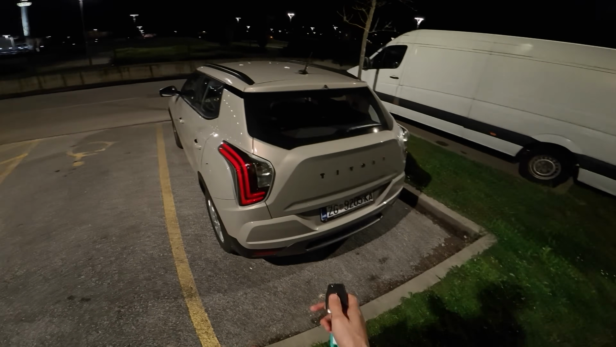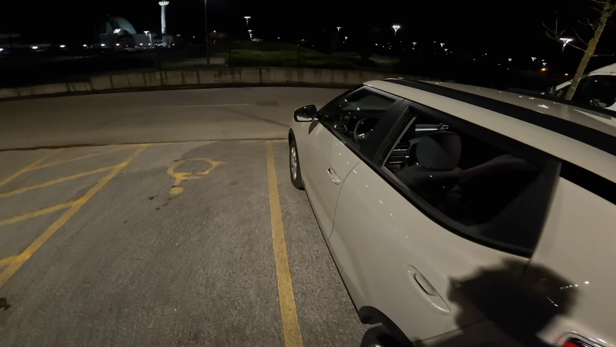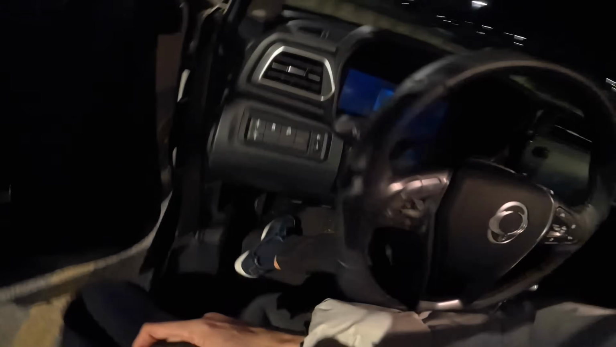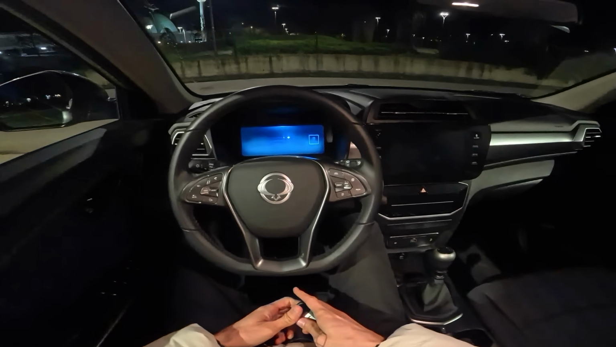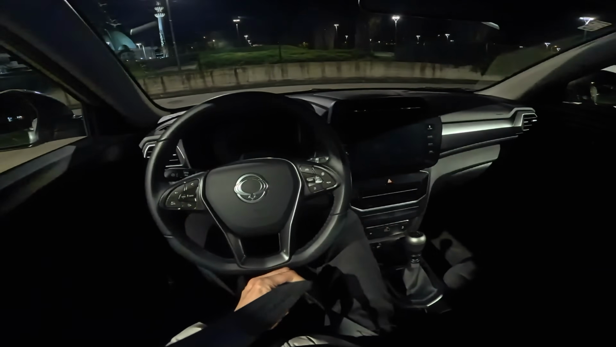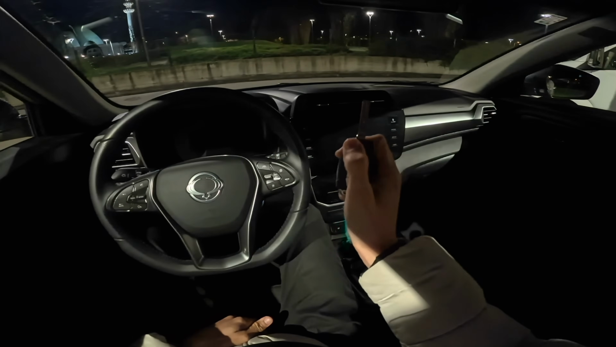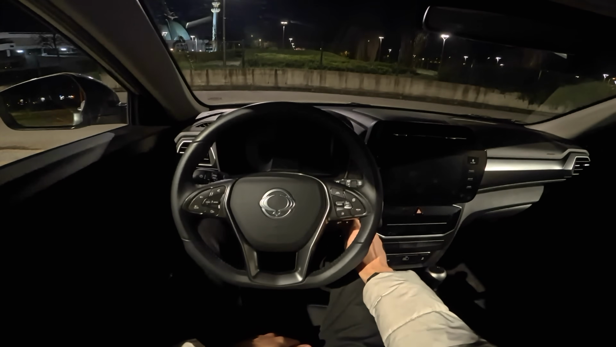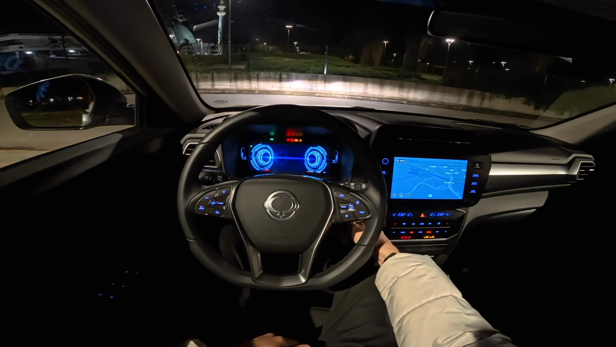This is the car from the rear. It's freezing cold. I'm just gonna jump inside, skip the cargo. A little welcome message. You can switch it off in the infotainment. Grasshopper physical key. Now let's start the car.